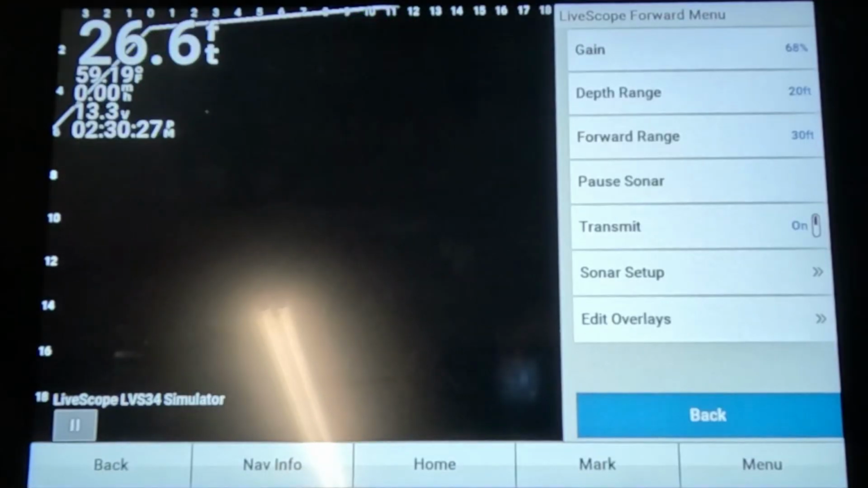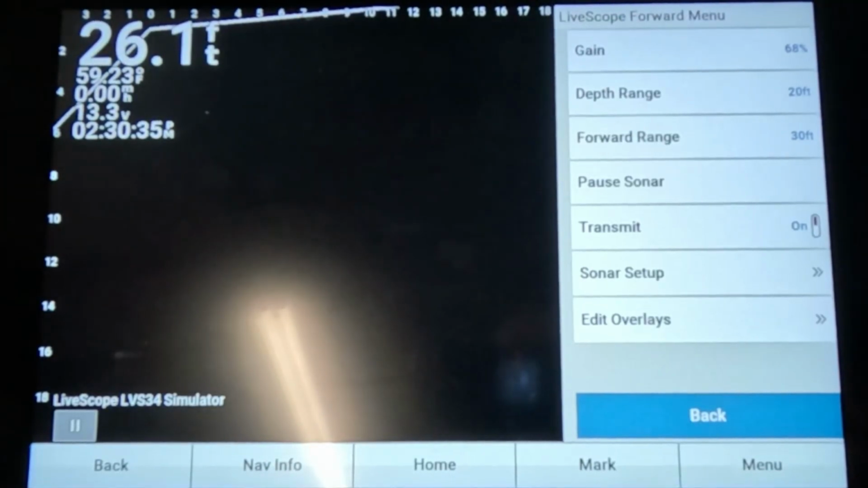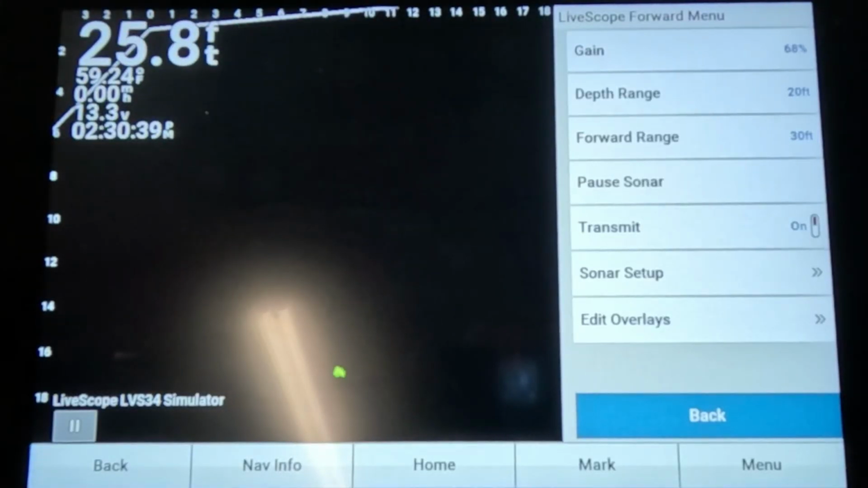Every lake is different, every eye is different, everybody's judgment is different, so you might want to set it completely different from what I said, but this will give you a good basics to go to the lake and start enjoying your LiveScope and your Garmin Graph unit.